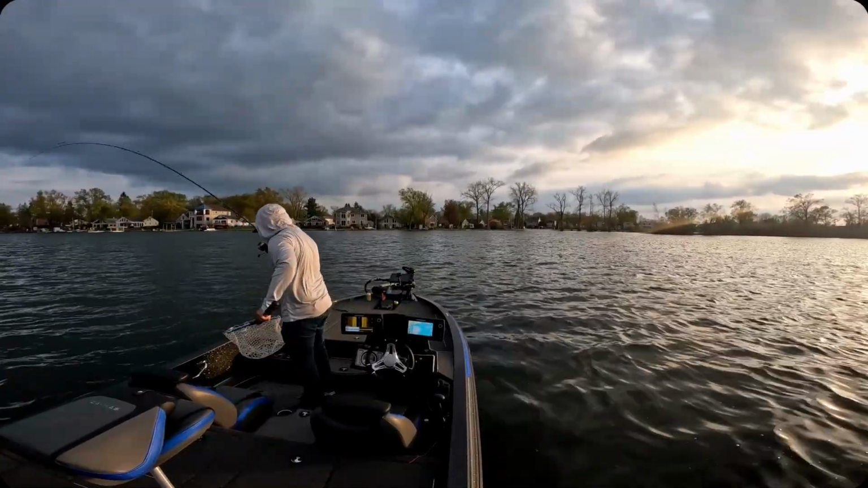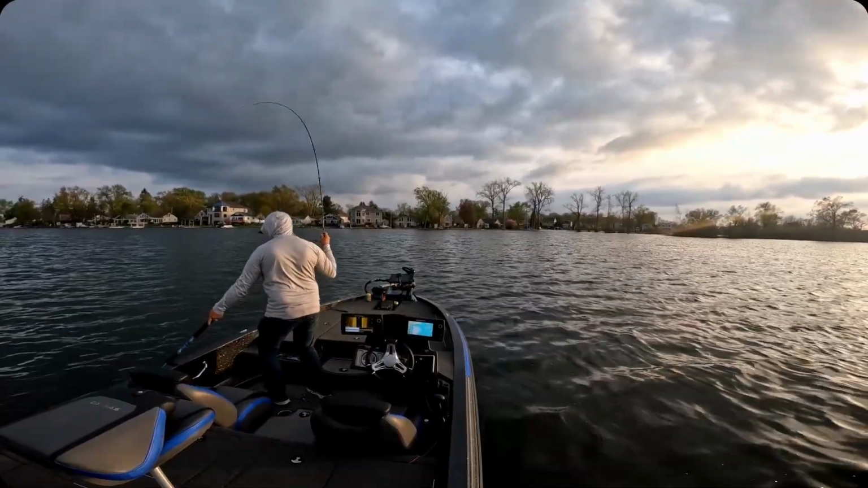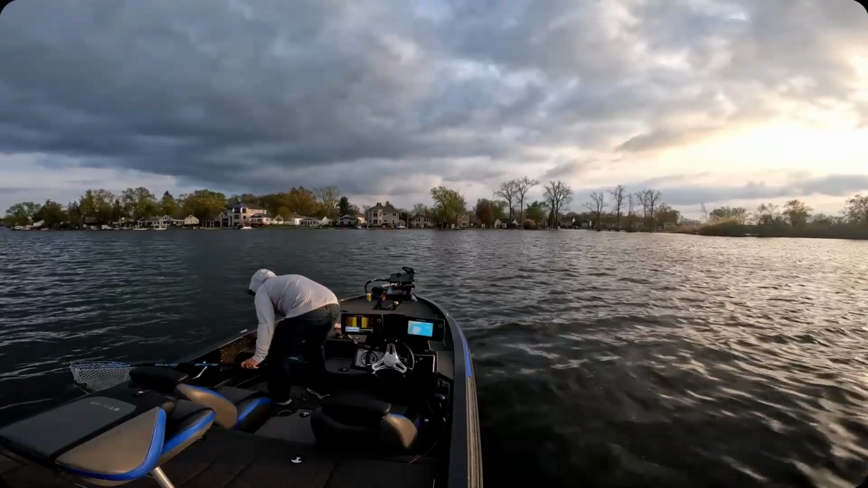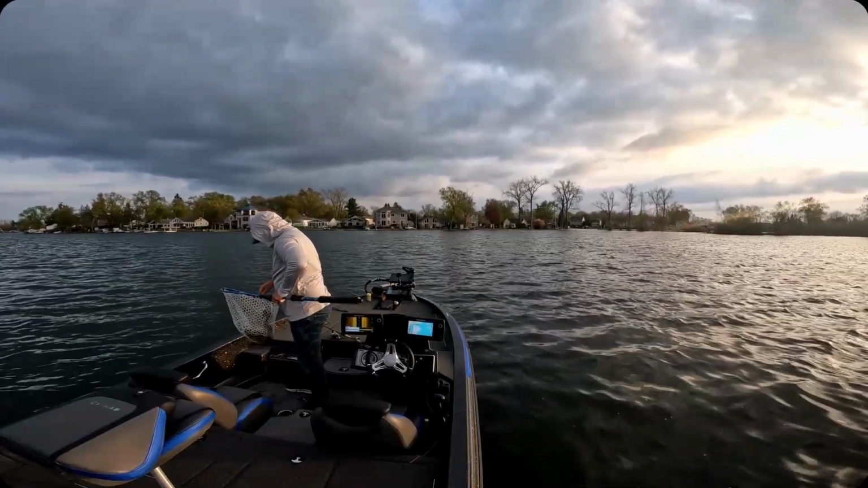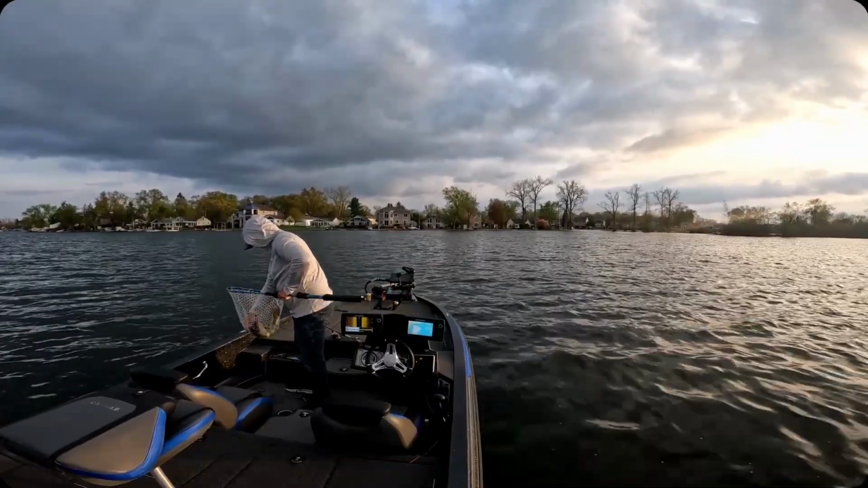I can't believe how many walleyes I am catching out here. And good ones. Real good ones. That's a really, really good one.